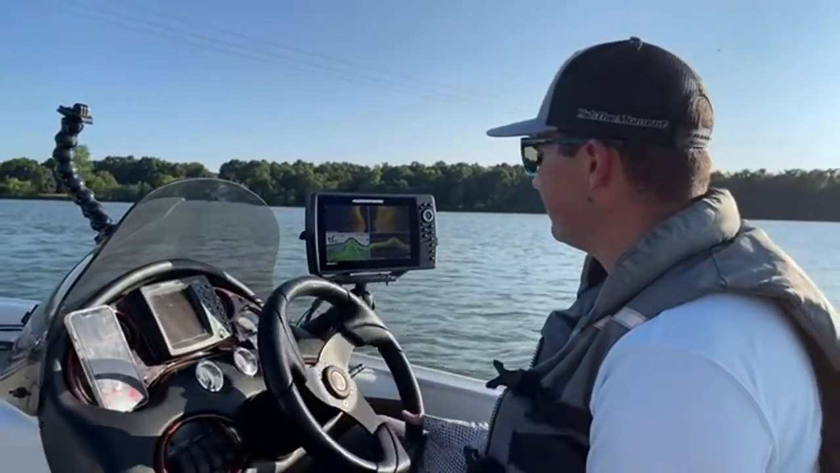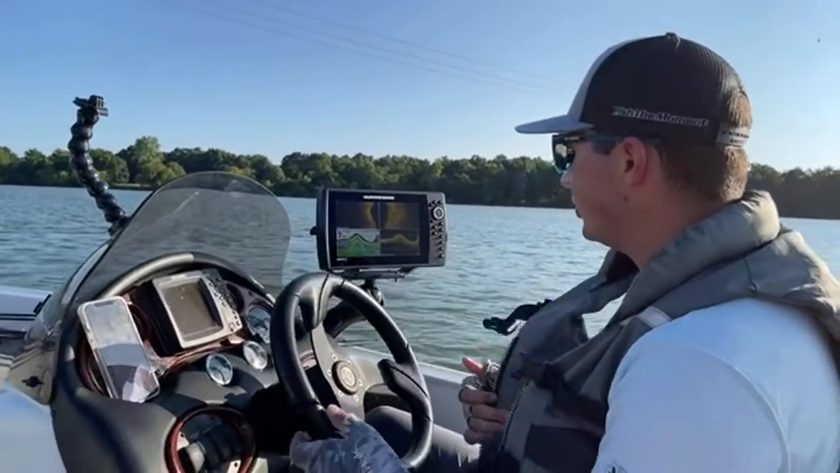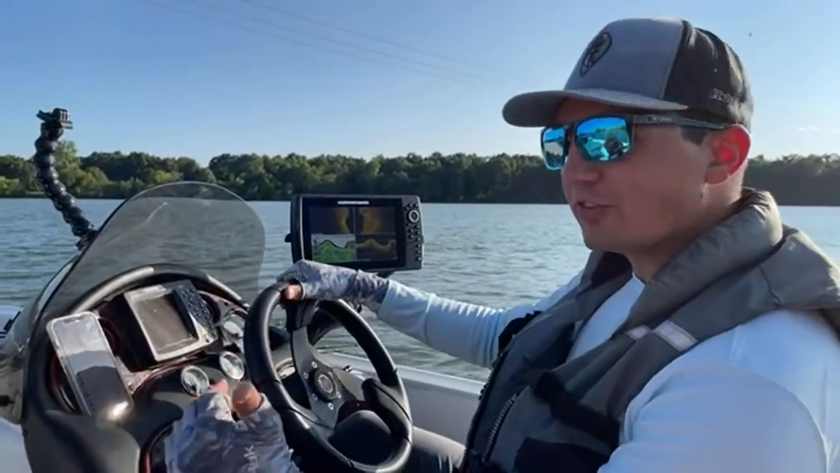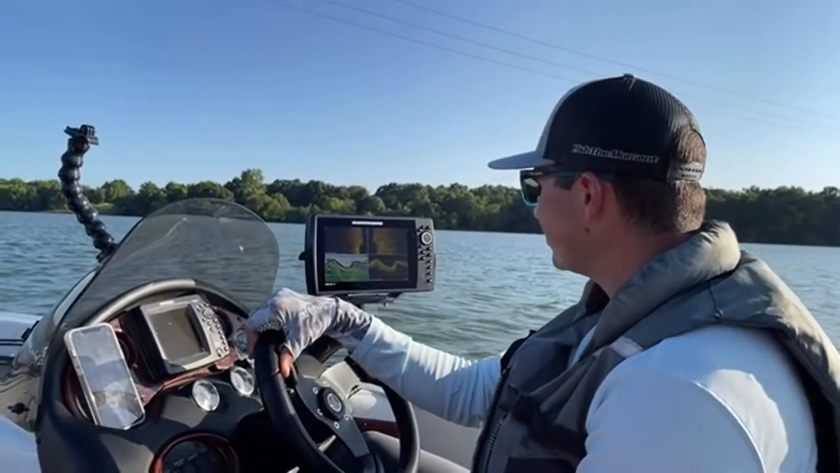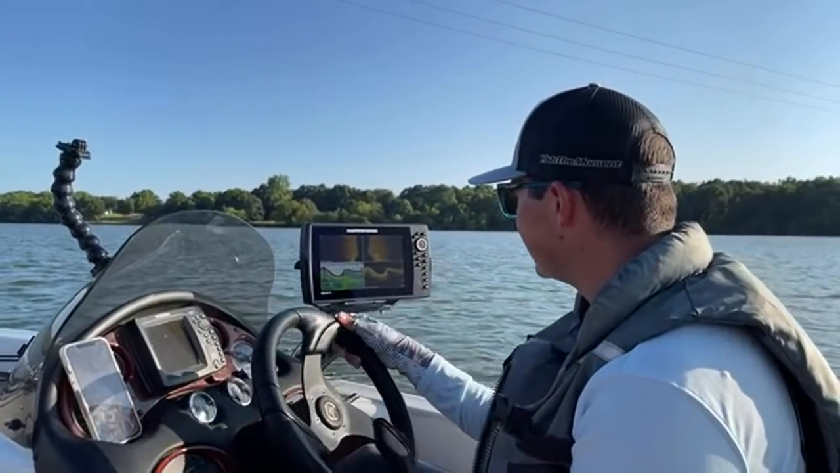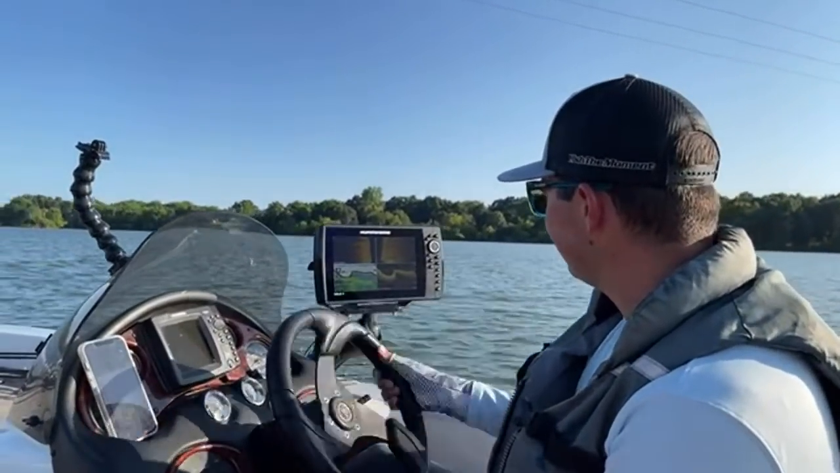Now, again, I don't have contour lines right now, so if I had my contour map, this would make things a little bit easier too, because I could run straight to the most obvious drop-offs and ledges and stuff. Without it, I'm kind of just rolling blind. Again, I kind of know what's going on, but I don't know this lake well enough to know exactly where every major break and every spot is. So we're just gonna graph and find some fish.